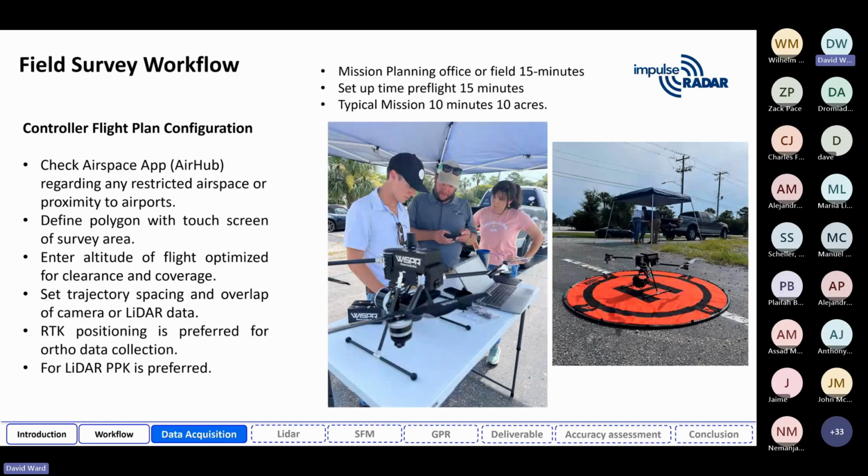So just the workflow, if you're on the project, a couple housekeeping items. First of all, you've got to check your airspace. There are restrictions, obviously, both on altitude and proximity to airports. Dave and Zach, I didn't mention, are both UAV certified FAA Part 107 pilots, and they have apps that can tell you exactly where all of these encumbrances are.